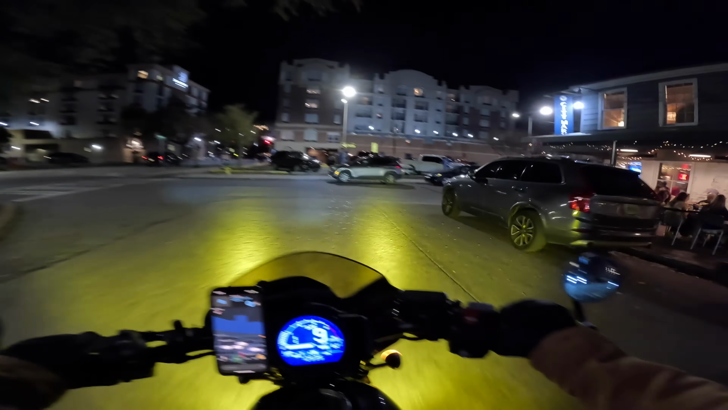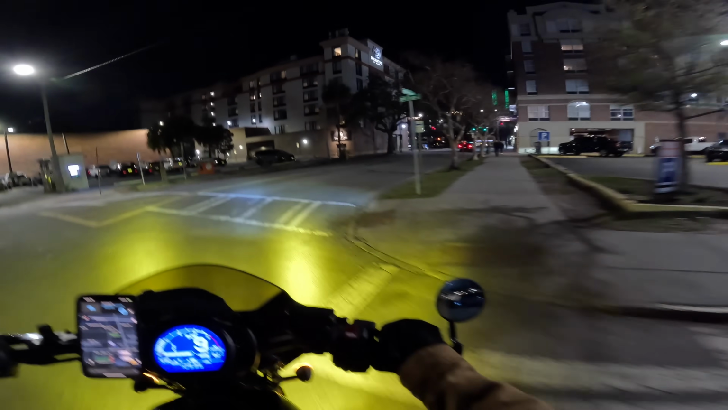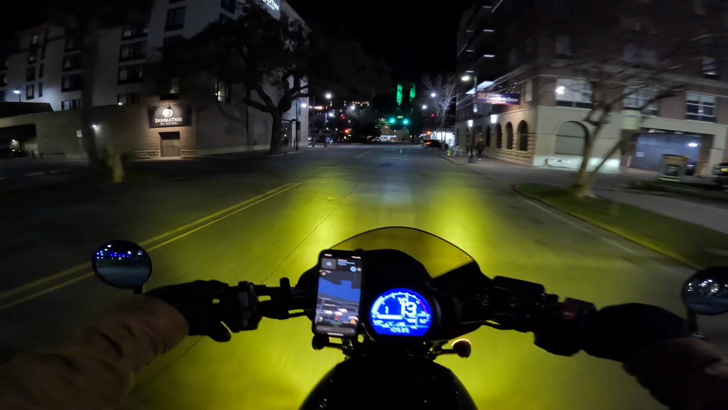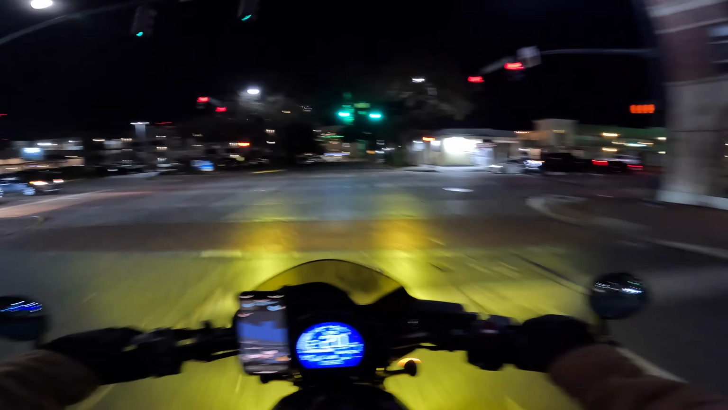Oh, man. Listen, it is such a perfect night for riding that I almost want to stop and pull up the forecast just to show you guys. Oh yeah, and then the Riverwalk down here. Let's go see if we can figure out where that is.